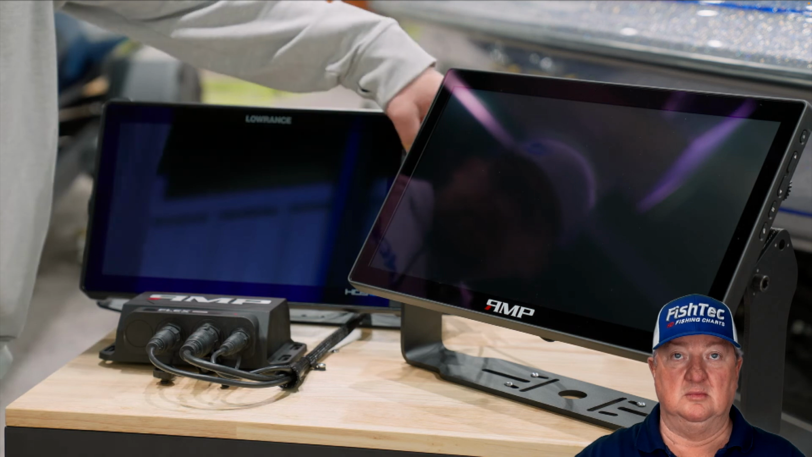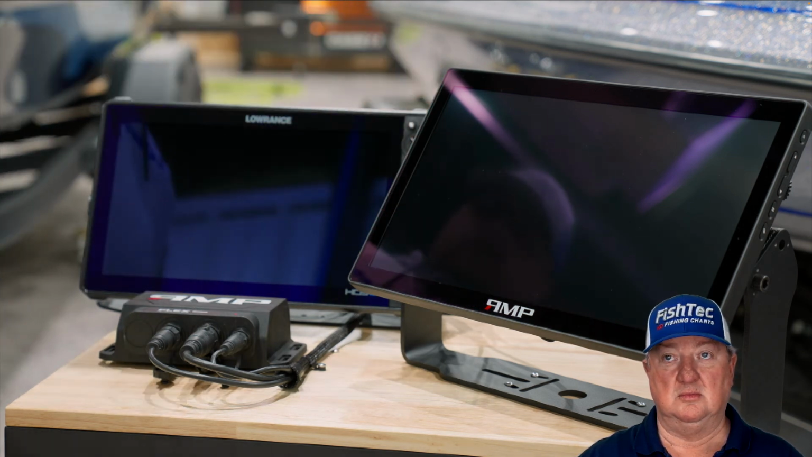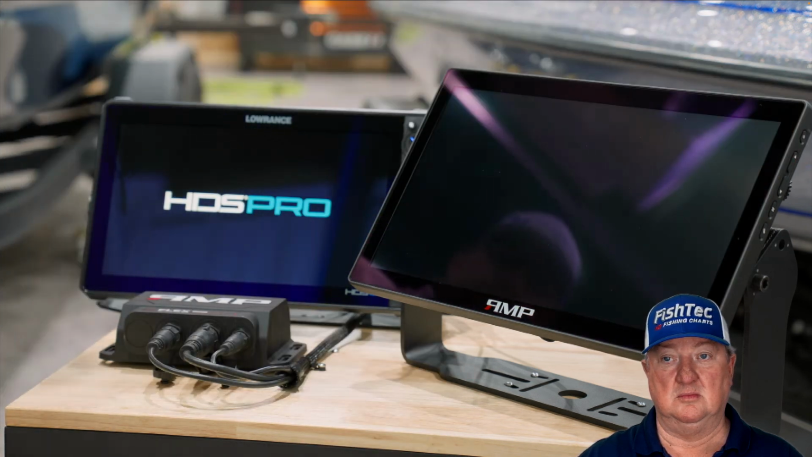So I'm going to go ahead and turn on the 16 Pro. And then we'll go ahead and turn power on the Flex 19.